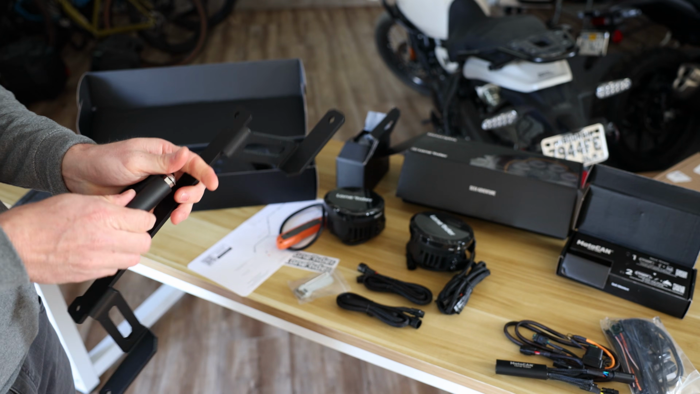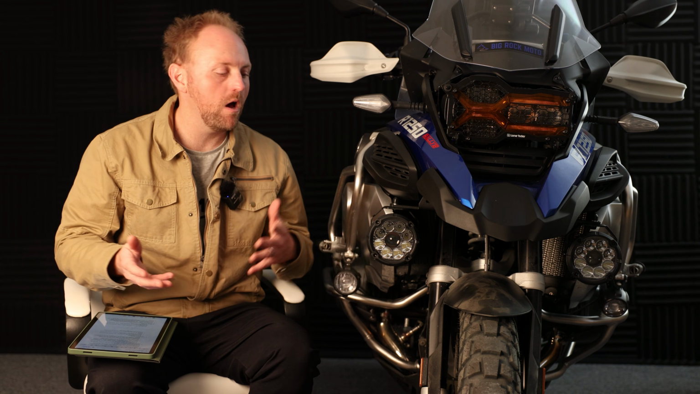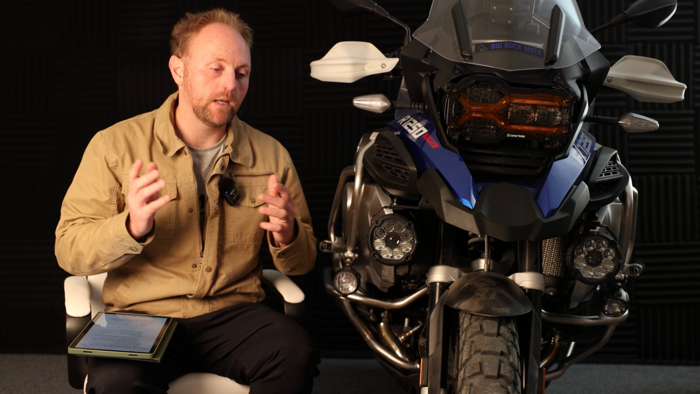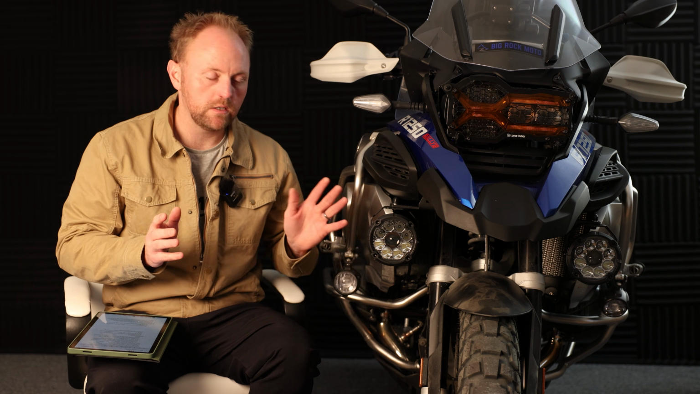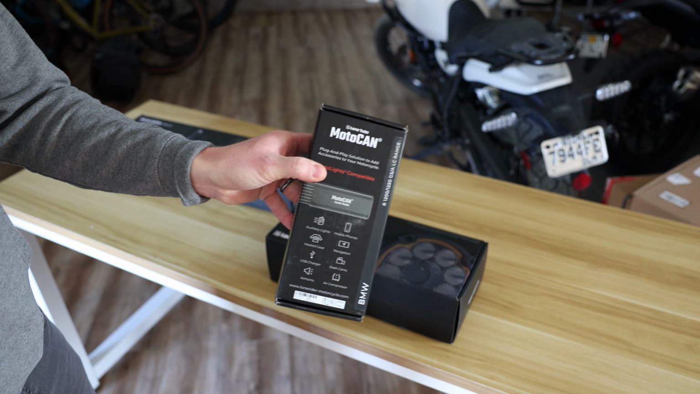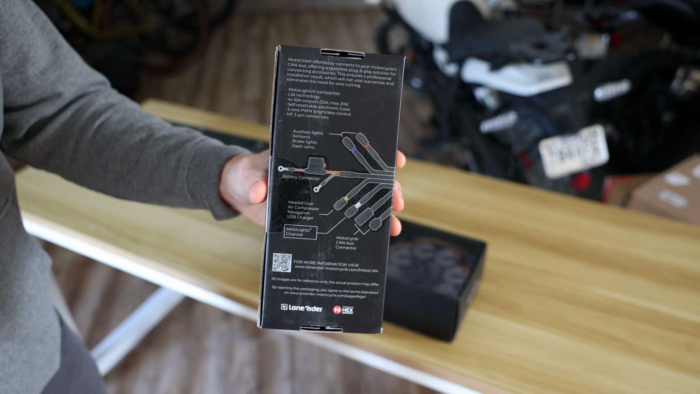All right, so why do I think that these are the superior lighting product on the market right now in late 2024? And why do I think they're better? And I am saying that they are better for sure than the D7 Pros, which I recently tested here on the channel, the D7 Pros being from Denali. There's a few reasons for this. Number one is that you're getting the functionality of 4 different lights in one.